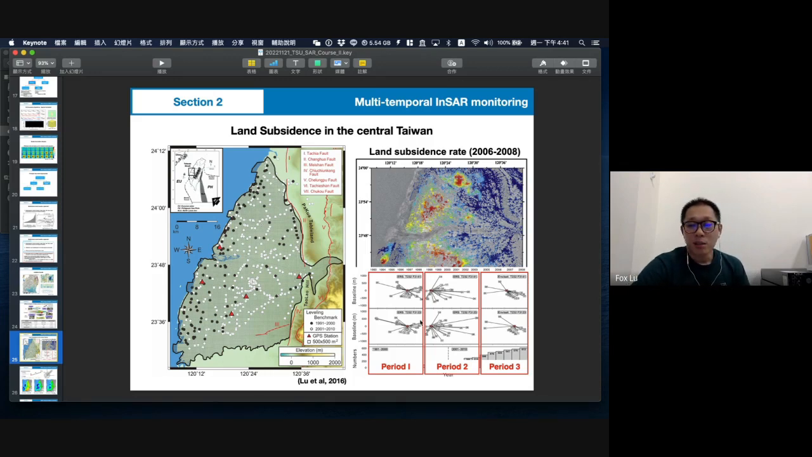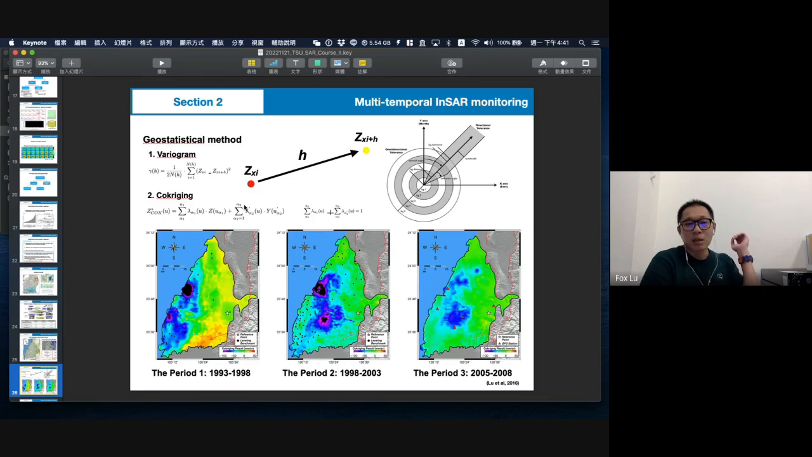So our idea is whether it is possible to use satellite data from before 2000 and increase the spatial resolution to get quite a good picture of the land subsidence behavior. So we use a geostatistical method. We use something like the co-kriging idea. It means every leveling point is given the value of the leveling measurement result.